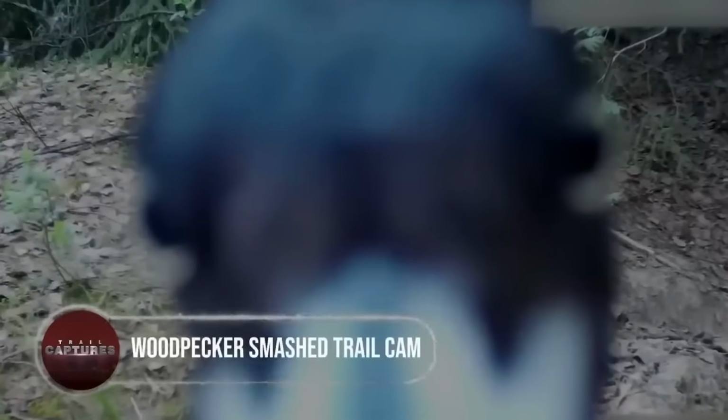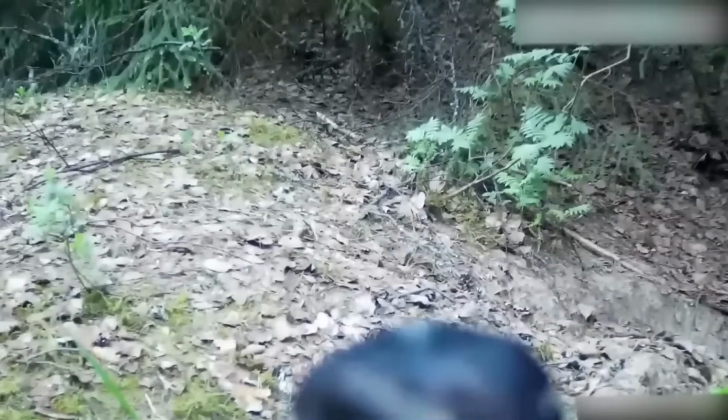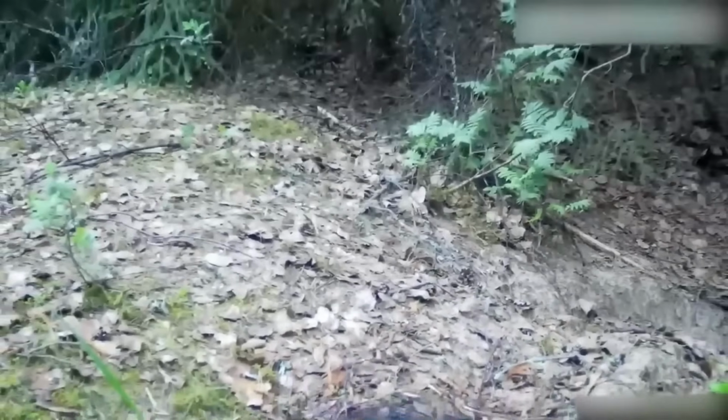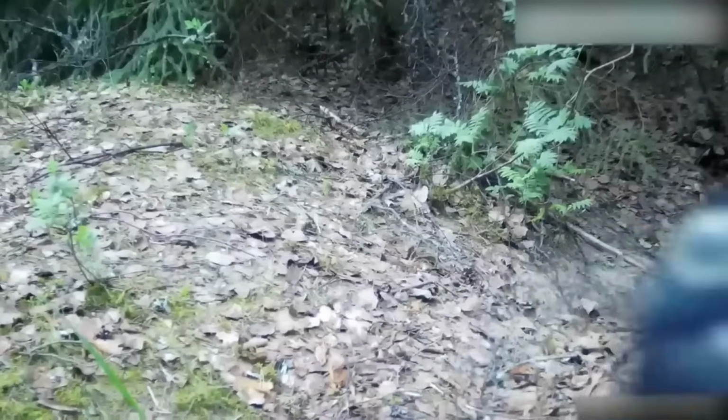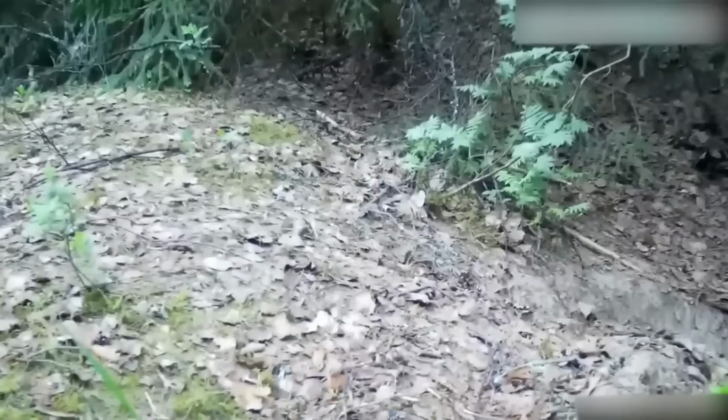Woodpecker smashed trail cam. An unbelievable moment was captured 2 years back when a team of scientists set up a trail cam to record some wildlife species. Instead of attracting any rare animal, the trail cam unfortunately grabbed the attention of an aggressive woodpecker who was not happy with this new addition on the trunk.